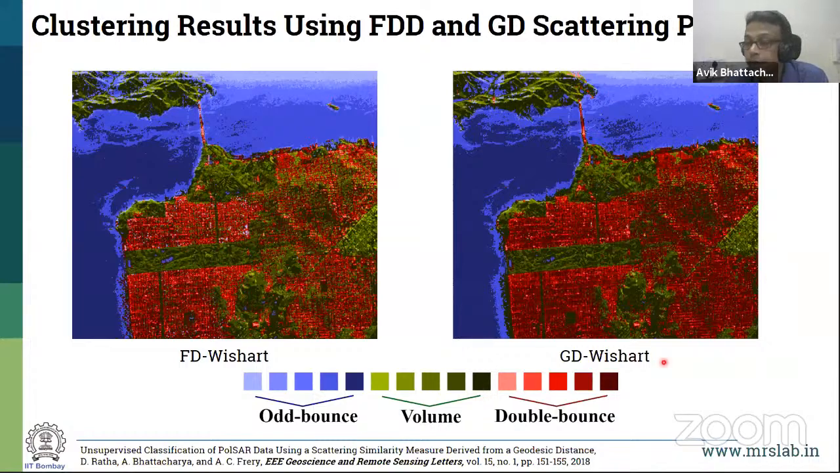And this is our way of doing it. We are replacing the Freeman-Durden here with our type of powers, which I've just shown a few slides back using the geodesic distance. So if you replace that with this one, with a simple clustering method, which is available, keeping this Wishart, you can see it's better than this.